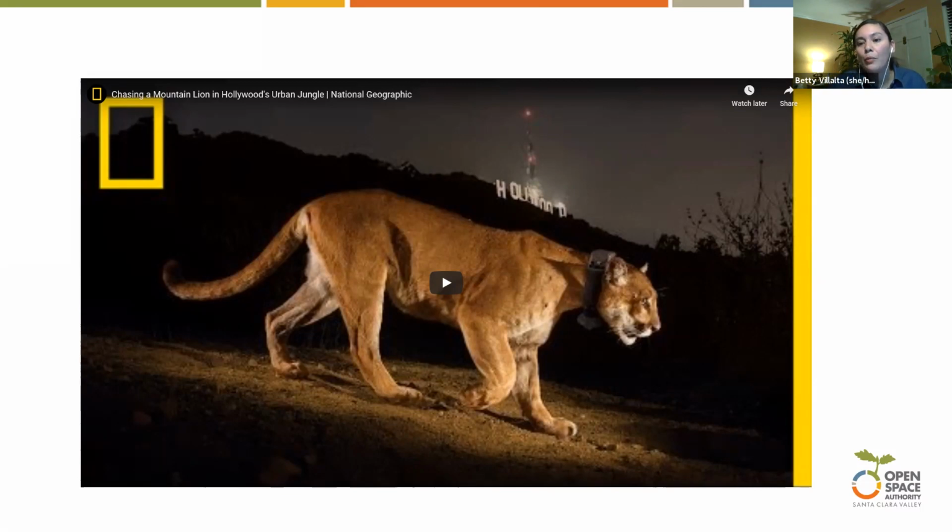And there is a study on mountain lions in the Santa Monicas. P1, which stands for Puma 1, was the first mountain lion that was tracked and able to get blood work, and he is P22's father. And so P22 had to cross the 405 and the 101 to make it into Griffith Park and go through residential areas.